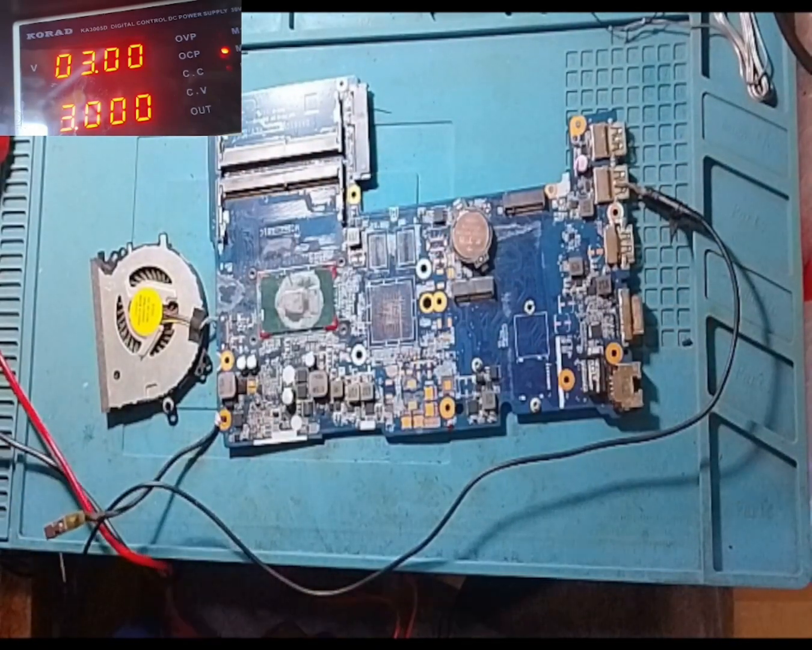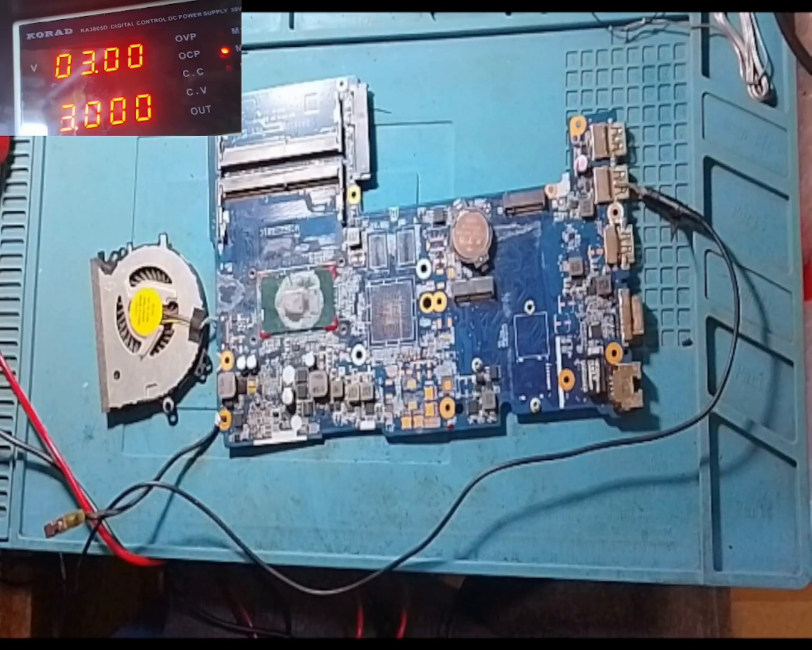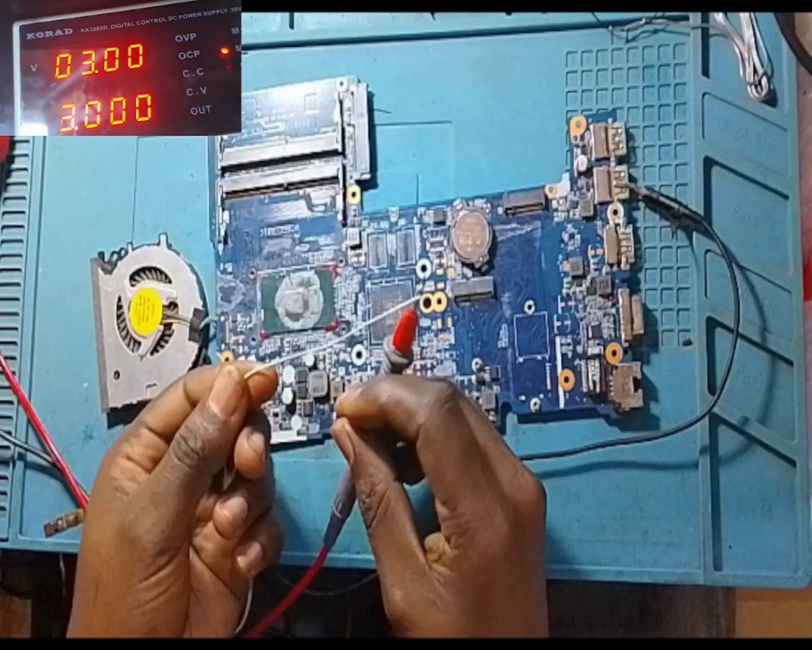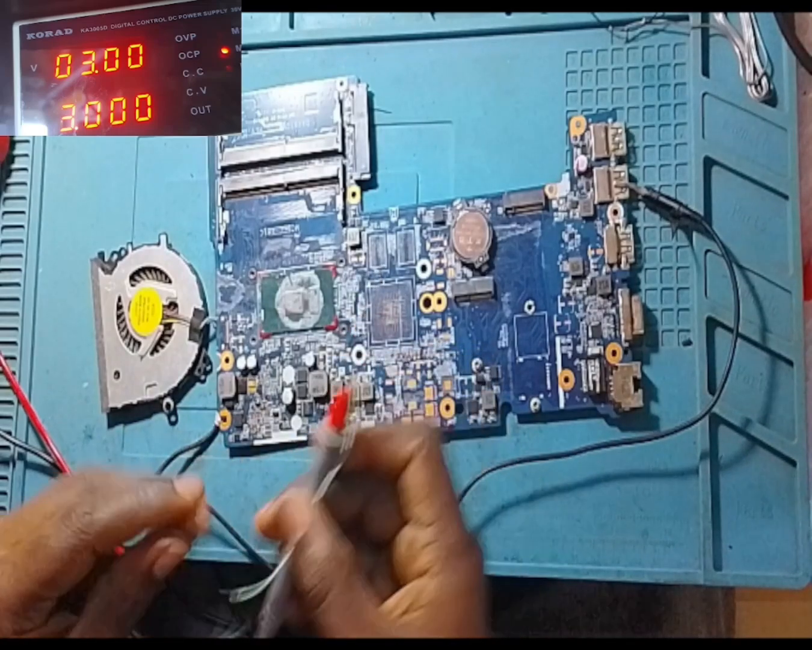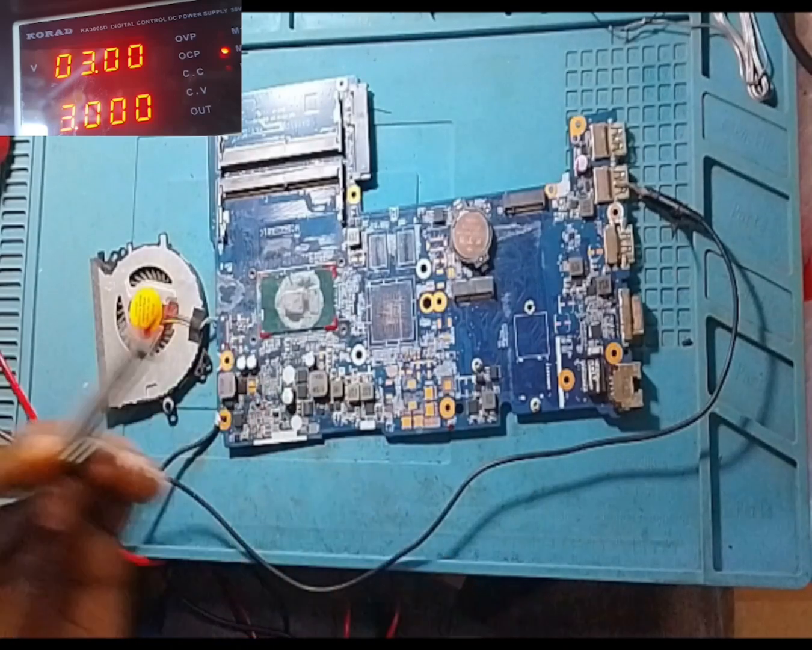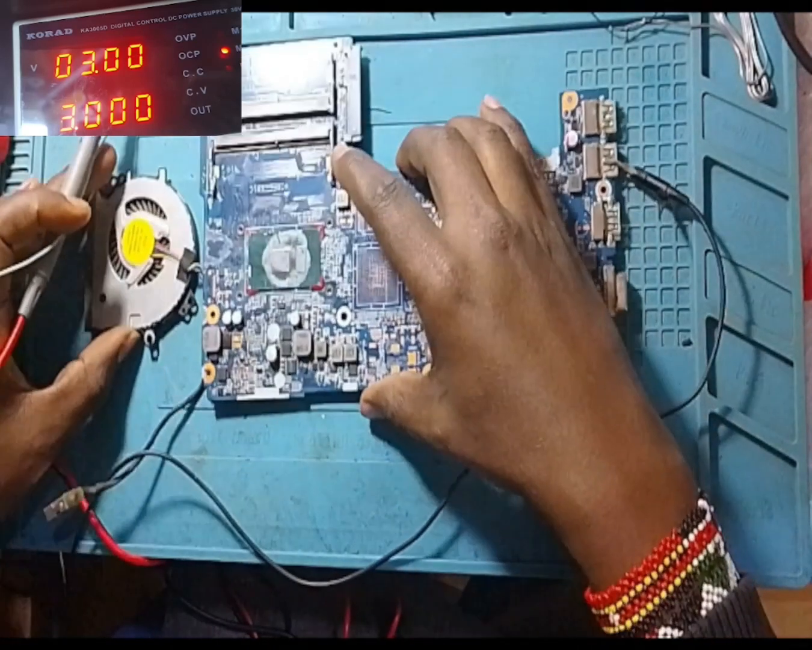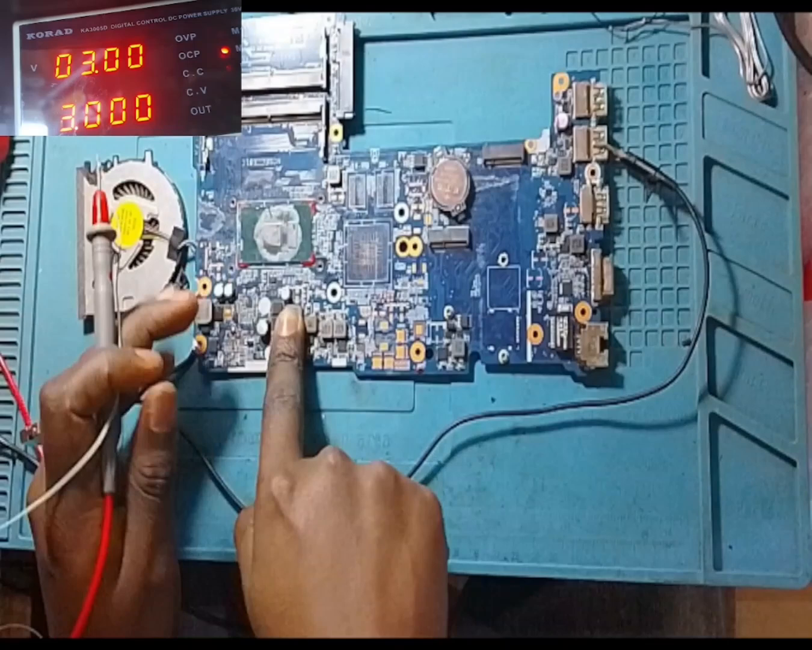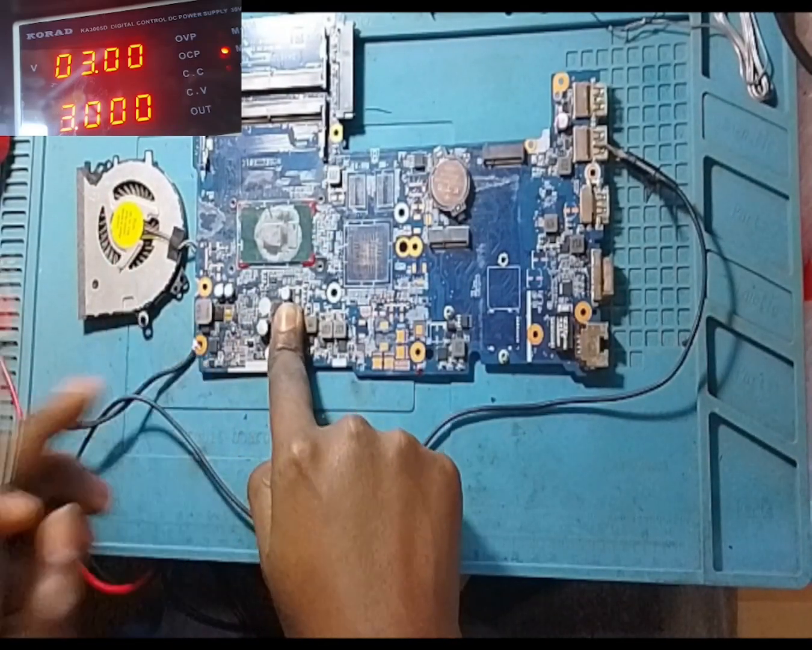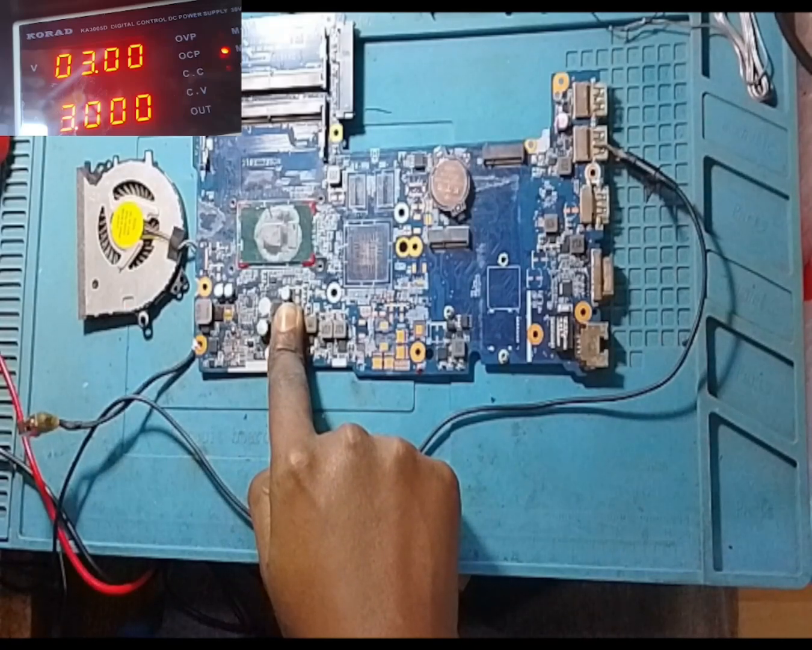Then I have my positive. Yeah, this is my positive terminal. As you see, I have connected it there. Here, this wire is coming from the power supply. Then you need to know exactly where the problem is, because we have discovered this coil has a very low resistance. So we are going to do voltage injection. We are using 3 volts and 3 amperes.